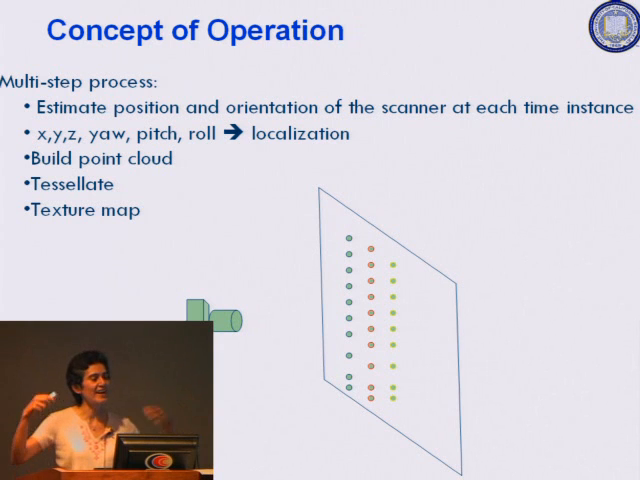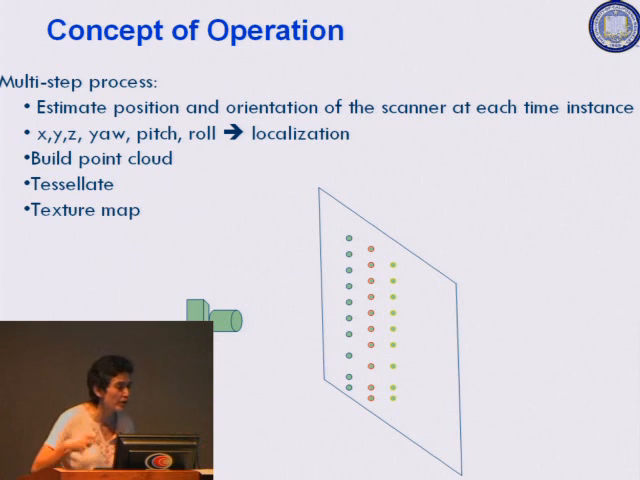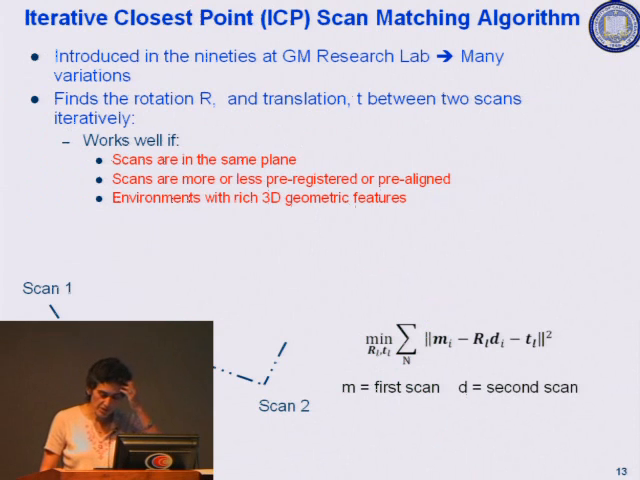And because all these scanners are mounted on the backpack in a rigid way, they don't move, localizing the backpack is the same as localizing the laser scanner and localizing every other component that's on the backpack. So really, recovering X, Y, Z, yaw, pitch, roll for the backpack is the same as recovering it for every component on it. Okay? So these 4 steps just about summarize what goes on. You localize, estimate position and orientation at every point in time, build the point cloud, then you tessellate this, and then you texture map it. So let me spend a few minutes to talk about localization.